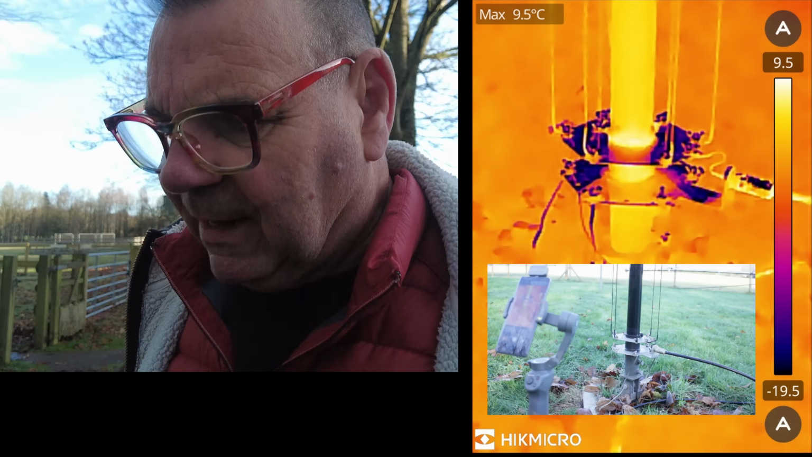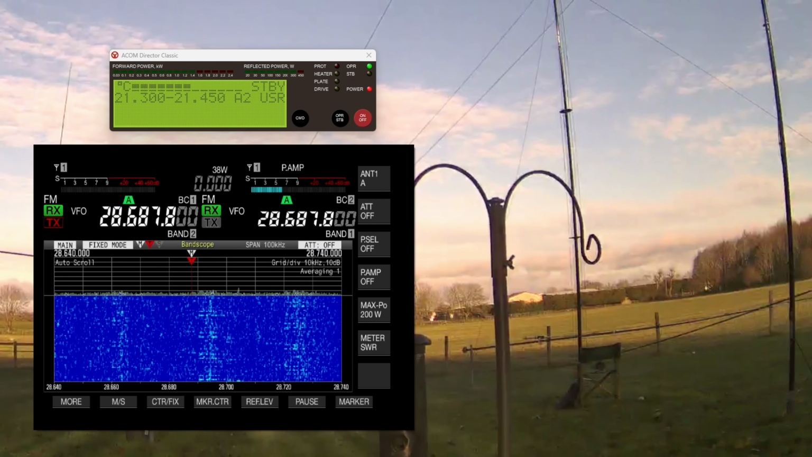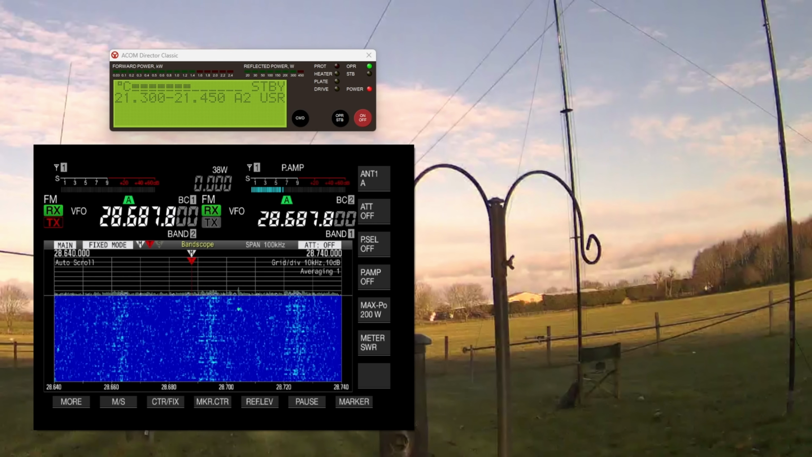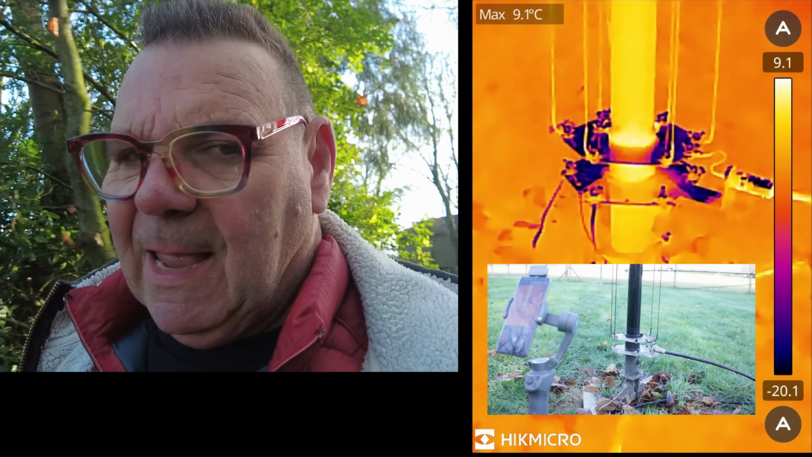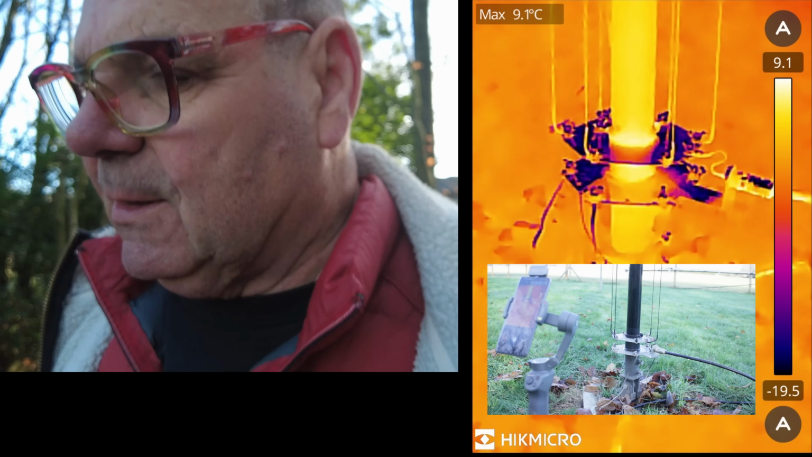It's handy having a field camera, to be honest, because I could kind of detect there was no smoke, but oh God, it's scary. I'll open up the cabinet now. We'll move the cameras to the cabinet so we can have a look at the PL259.